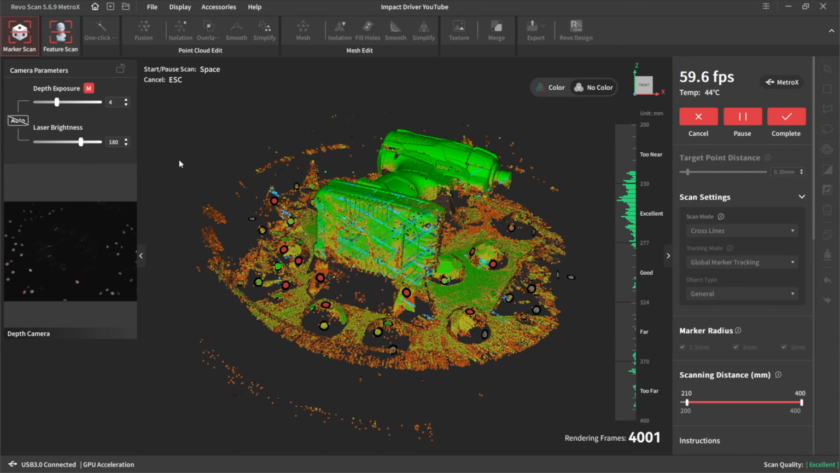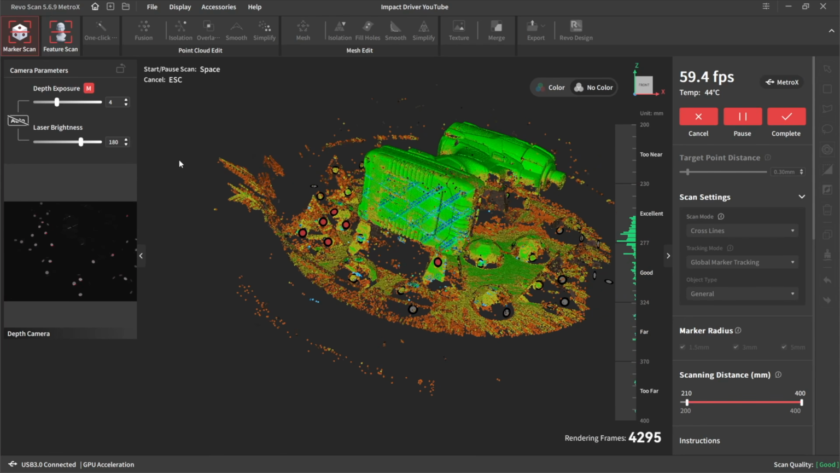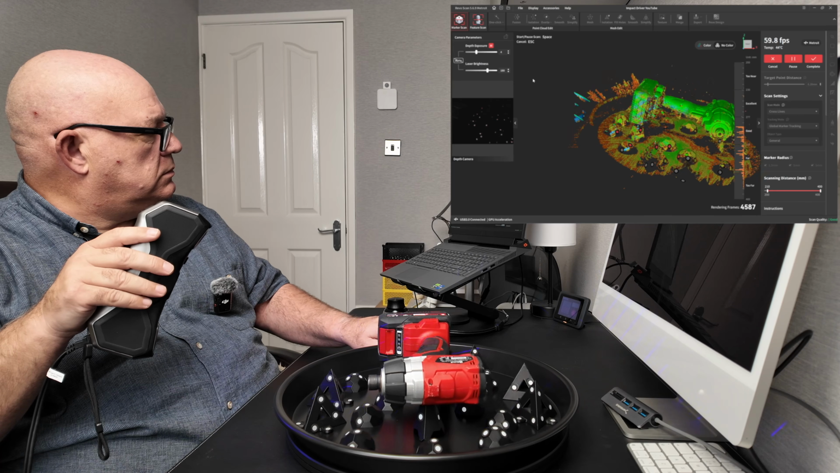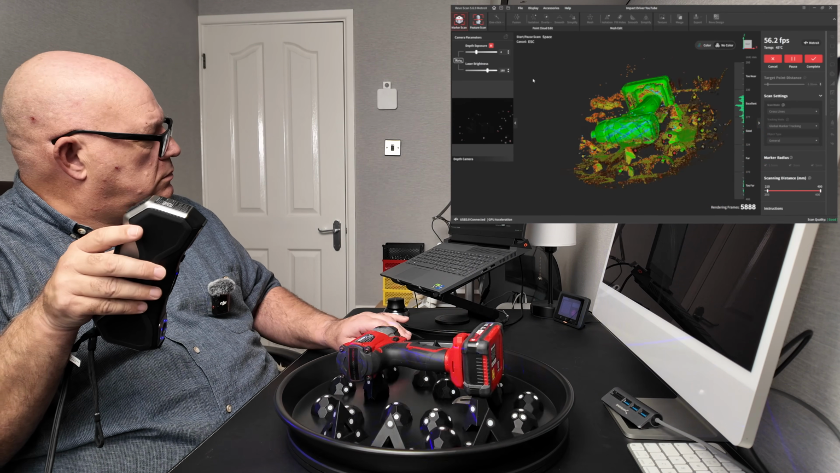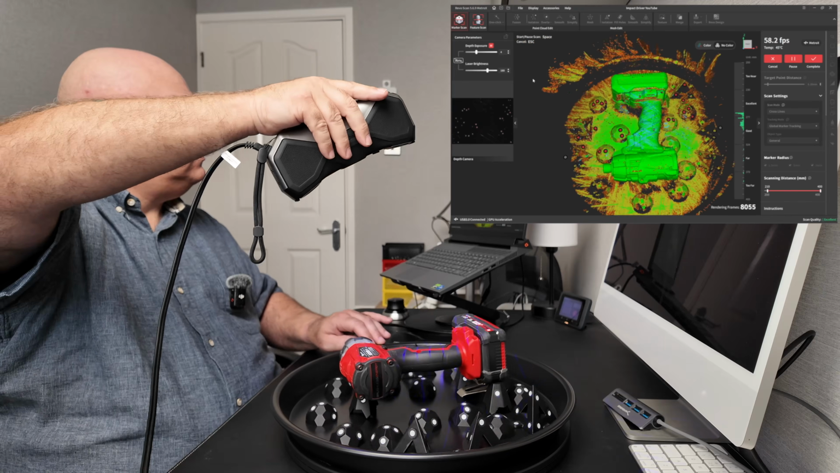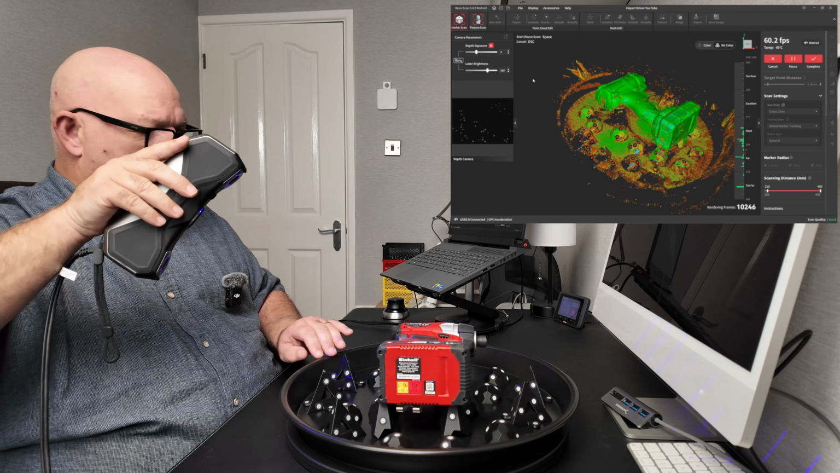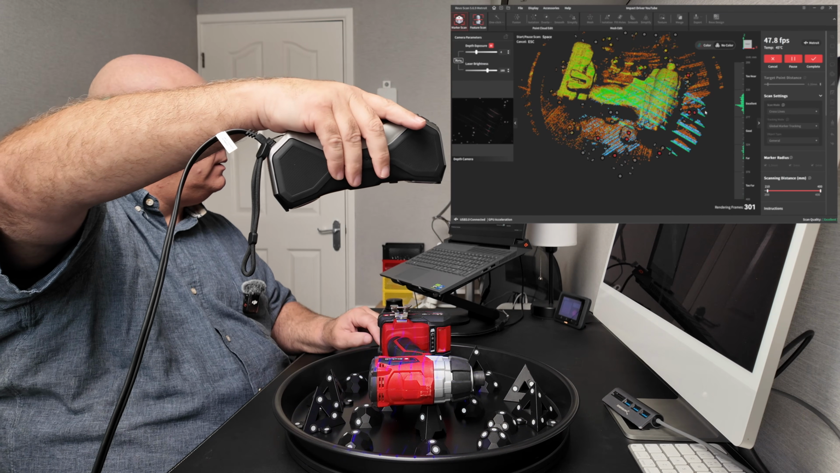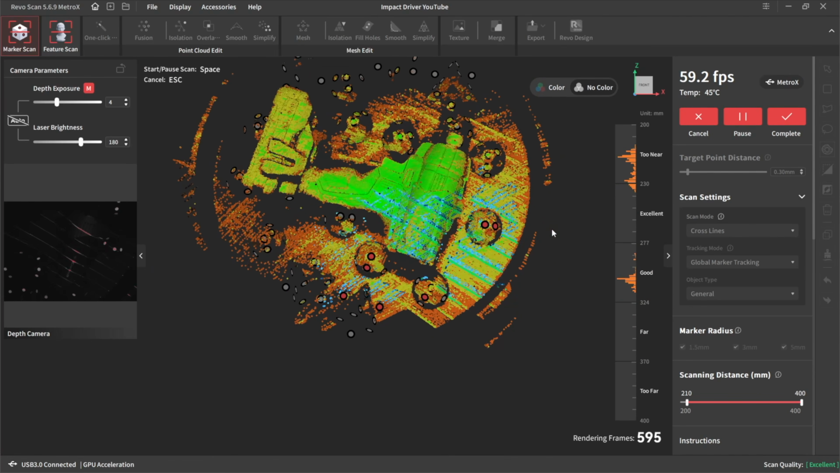I mean, look at that there. That battery, straight in. Straight to green, perfect. Again, look how quick that's doing that. Look how quick it is. Green instantly.